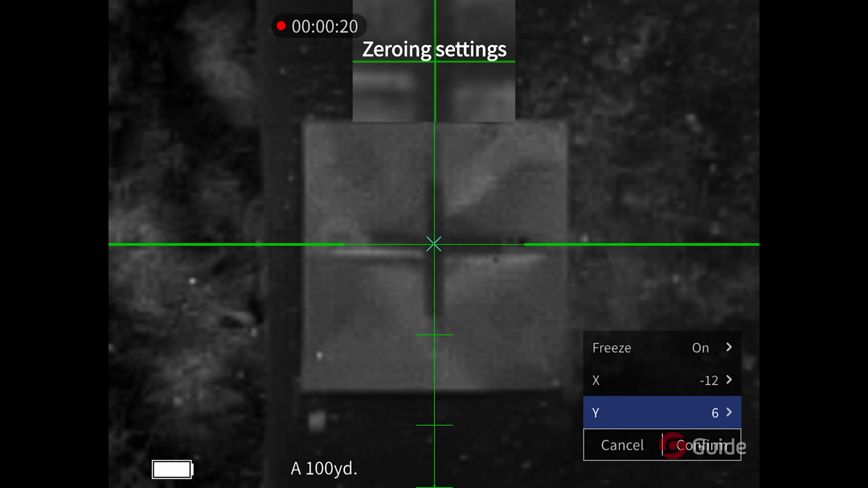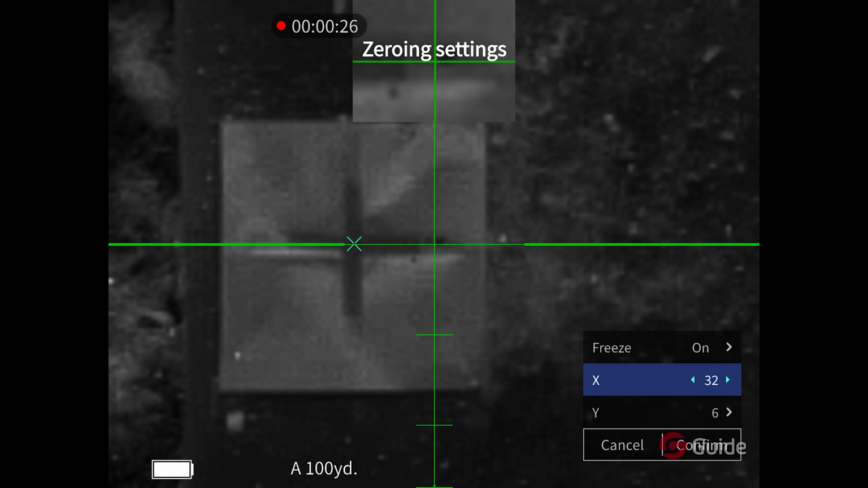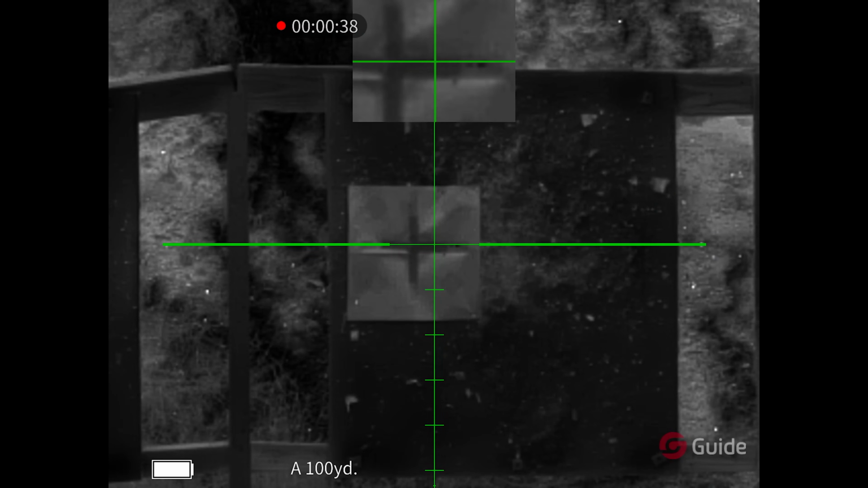I'm going to pan down and make an adjustment on the X-axis, seeing as my elevation looked pretty good. And I'm just gonna drag and drop my crosshair to where I want it to go. From there, you'll just save your changes and exit out of the menu. Make sure you hit confirm, otherwise it's not gonna save. You'll notice the coordinates have been updated on the menu screen.